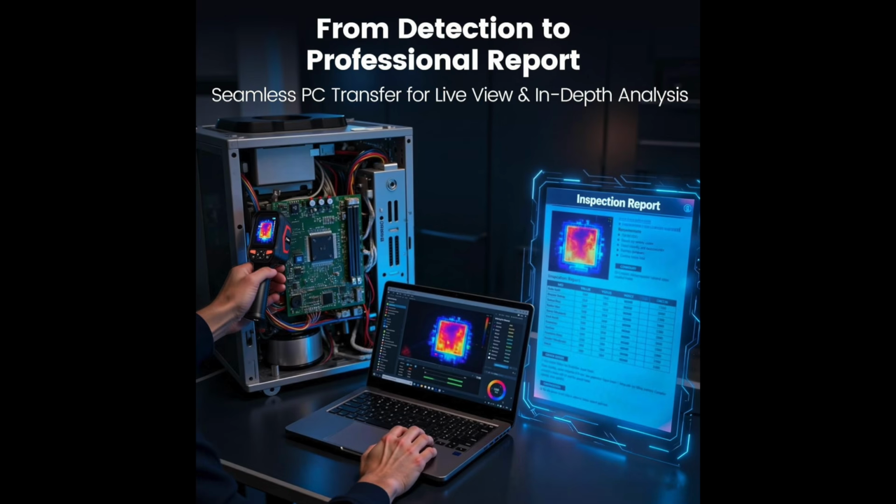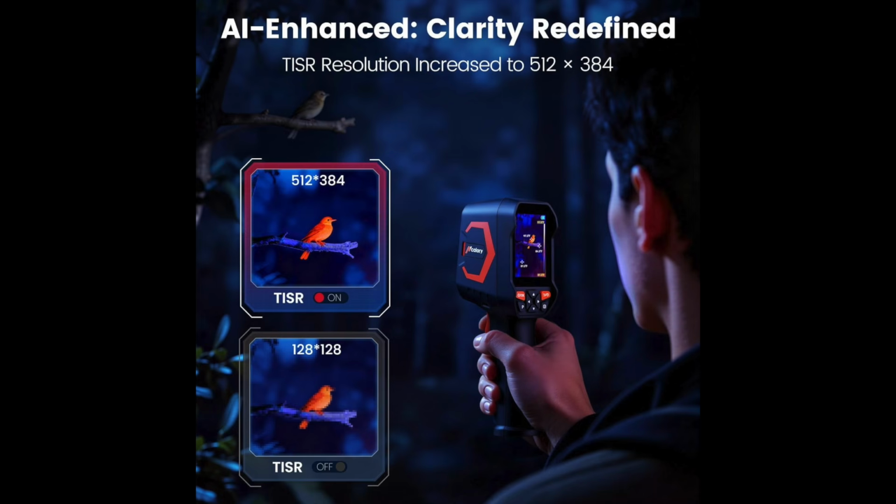It is very easy to transfer the data. So if you needed to put this into like a home inspector report or anything, and as you can see, I had no problem bringing the videos into my video today. Very easy to use, very user-friendly on the data side. And again, that enhanced clarity is really hard to beat. It's got a beautiful picture.